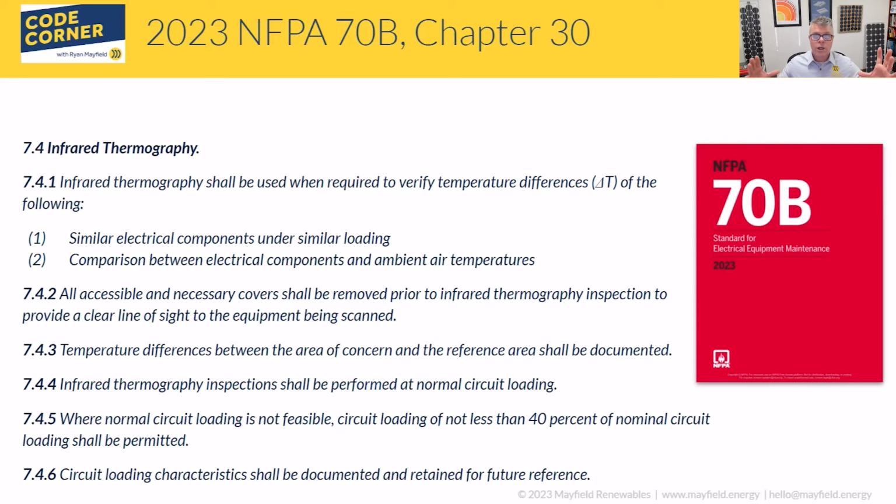In the context of our PV systems, if you have an inverter or a combiner box, you're going to be looking at those electrical terminations, and you want them to be similarly loaded. You don't want some of the array to be off and some of it to be on. You want it loaded so that you can see what's actually happening when the current's flowing. And then there's your comparison between the electrical components and the ambient air temperatures.